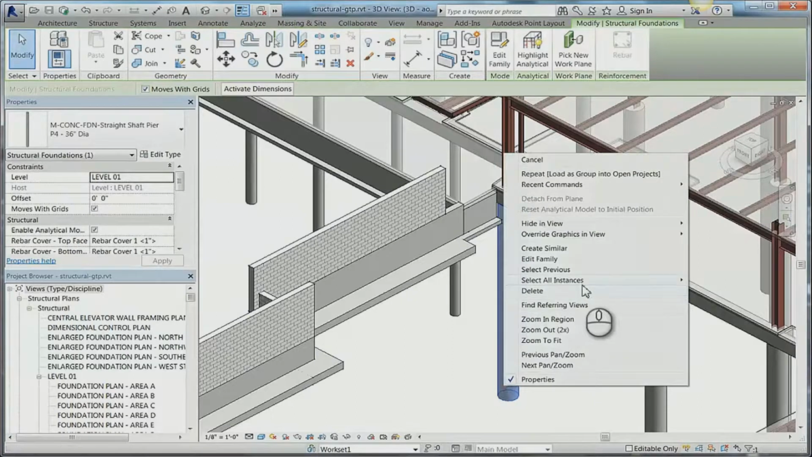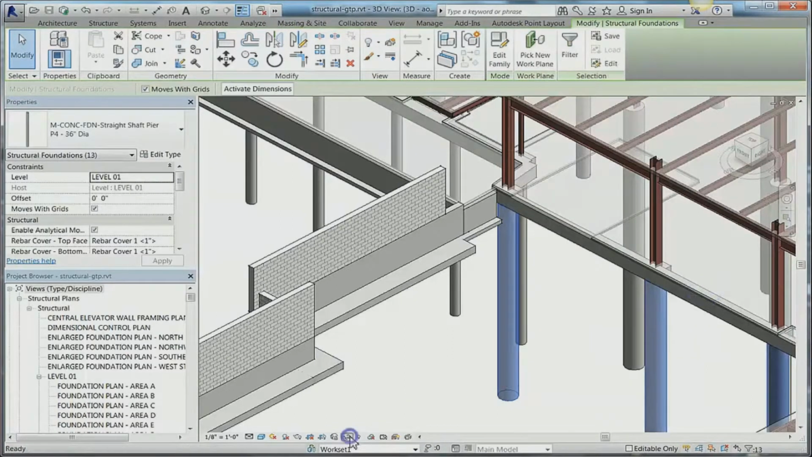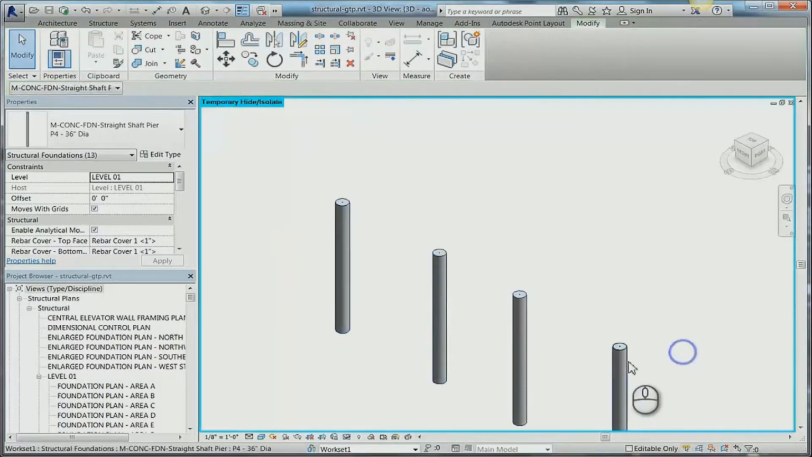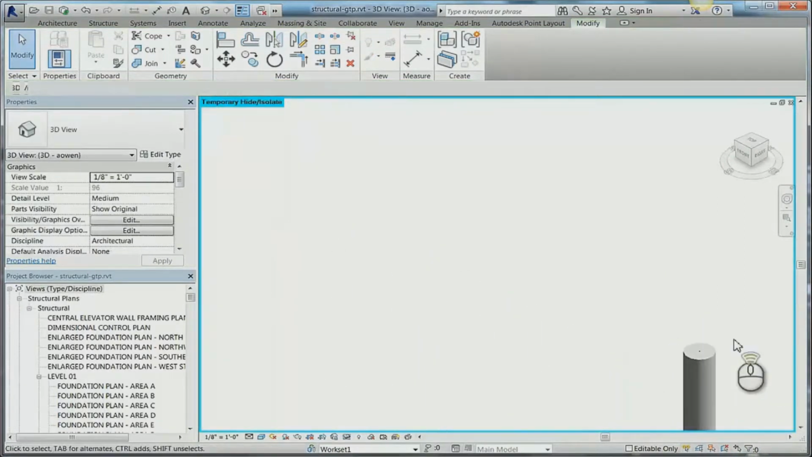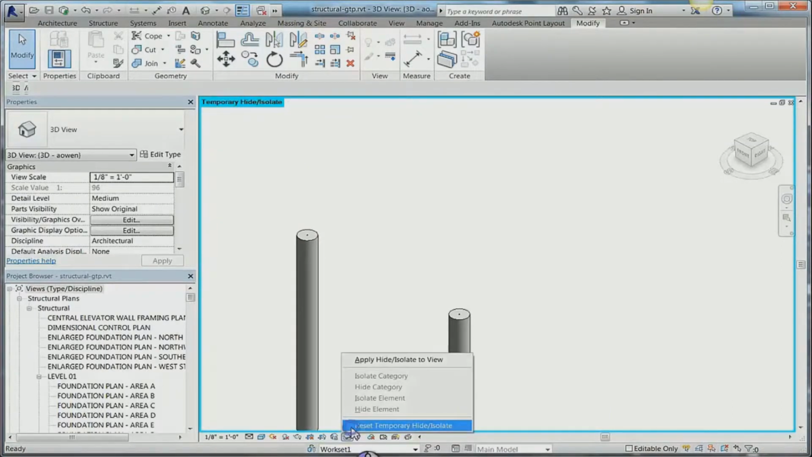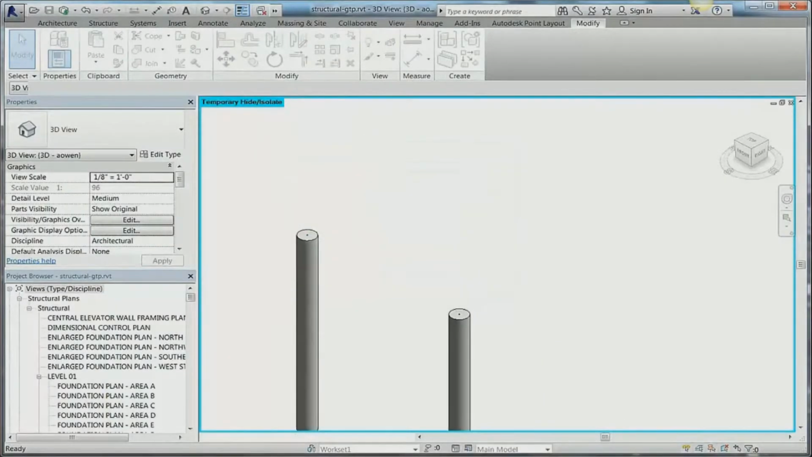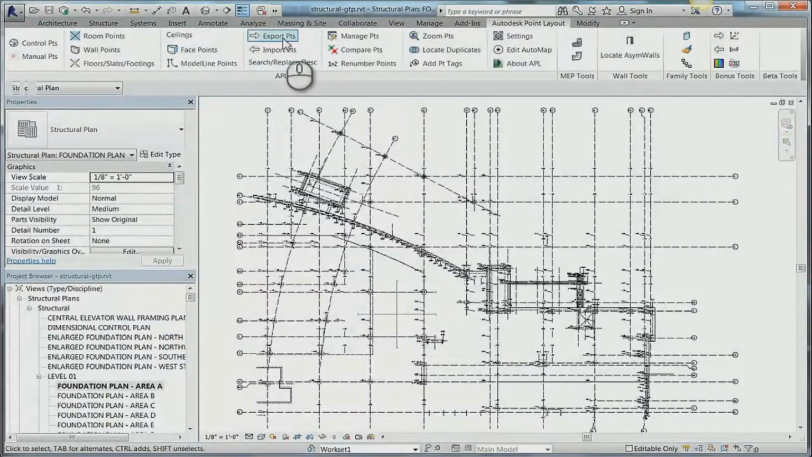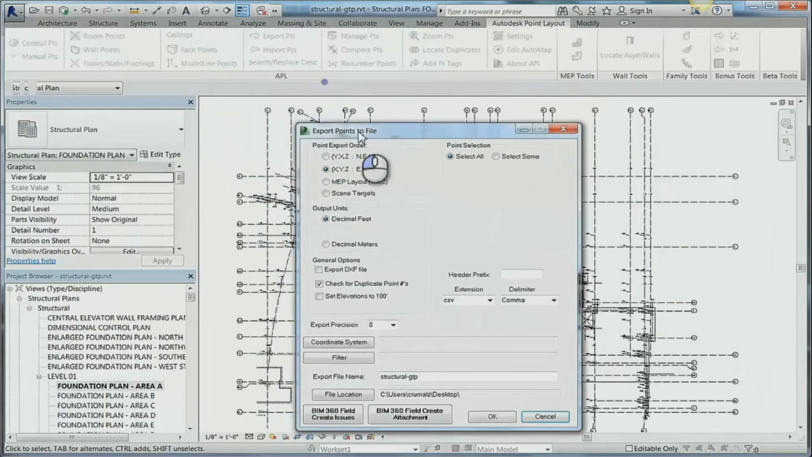We've modified this column family, and now we can see that we can go ahead and see all the points that have been added to the center points of these columns. Quick and easy, integrated into our everyday workflow using the modeling tools. Once we have our points laid out the way we want to, it's a simple matter of now exporting those points out to a system in order to get them to our hardware, in this case maybe a total station.